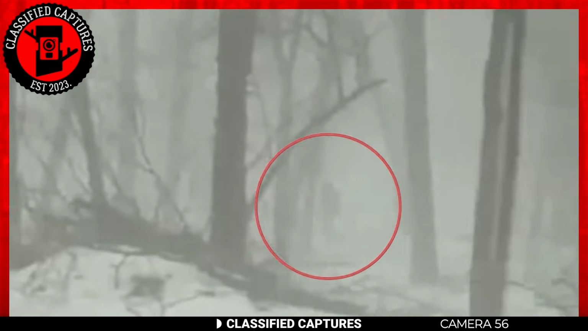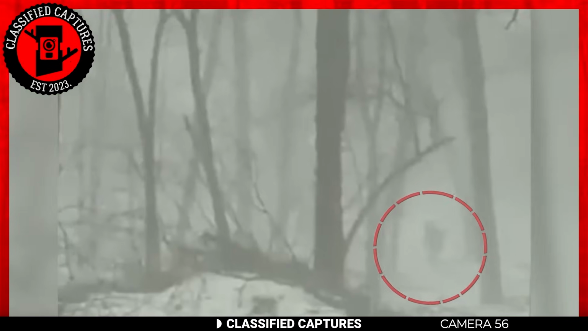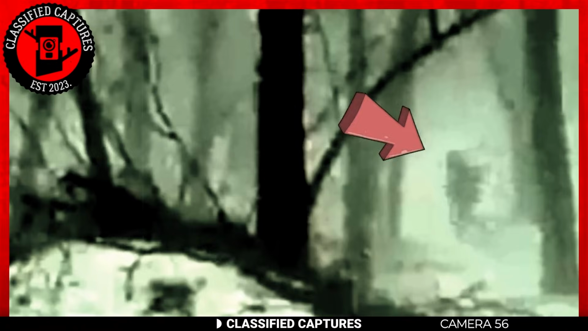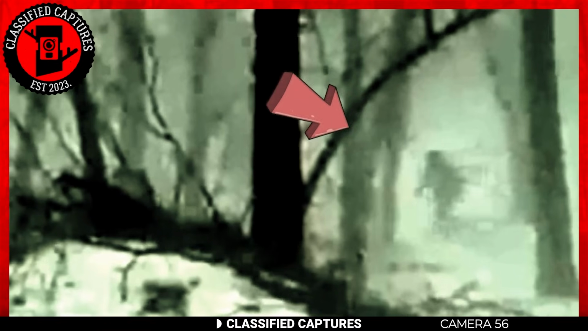Adding to the intrigue, the video captures more than just a Bigfoot. Through the eerie green light of the camera, another mysterious figure of similar height and stature emerges. What do you make of this particular occurrence? Is it truly Bigfoot, or could there be an even stranger explanation for these chilling figures in the snow? The comment section awaits your thoughts and theories. Please head over and share them.